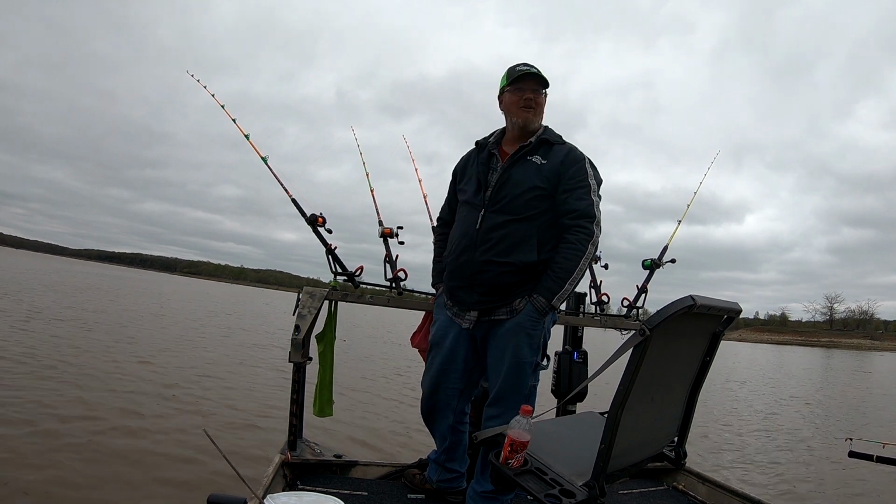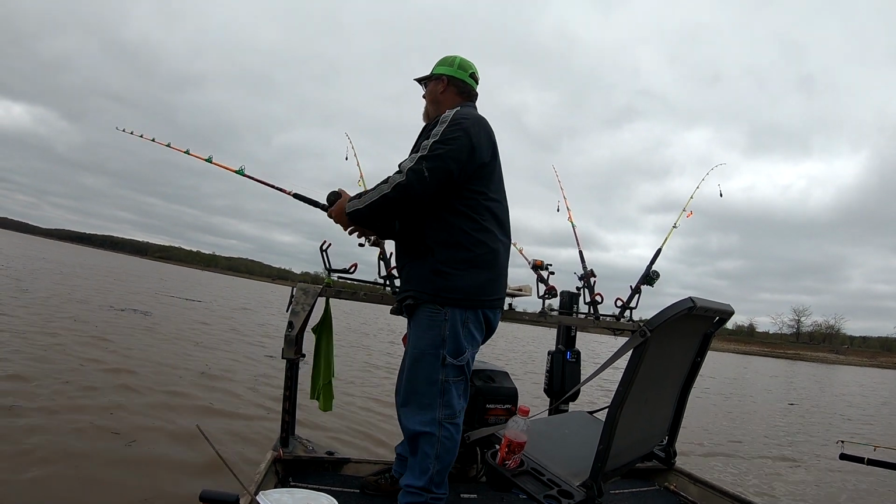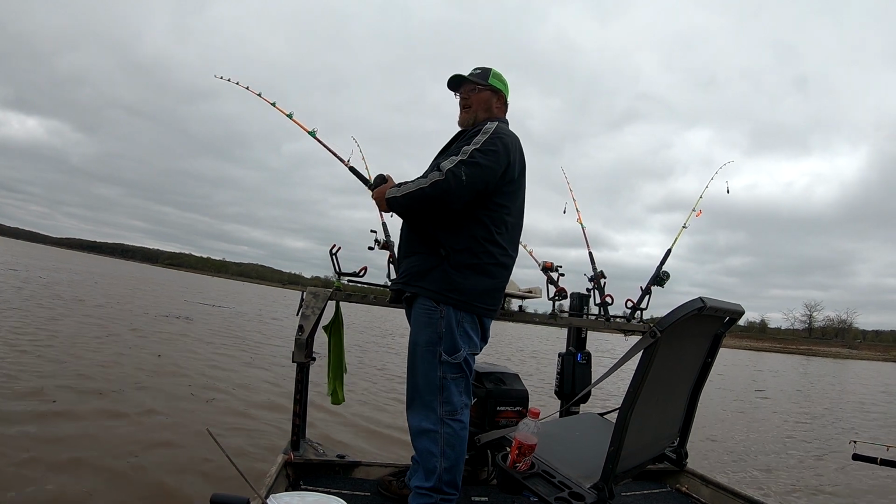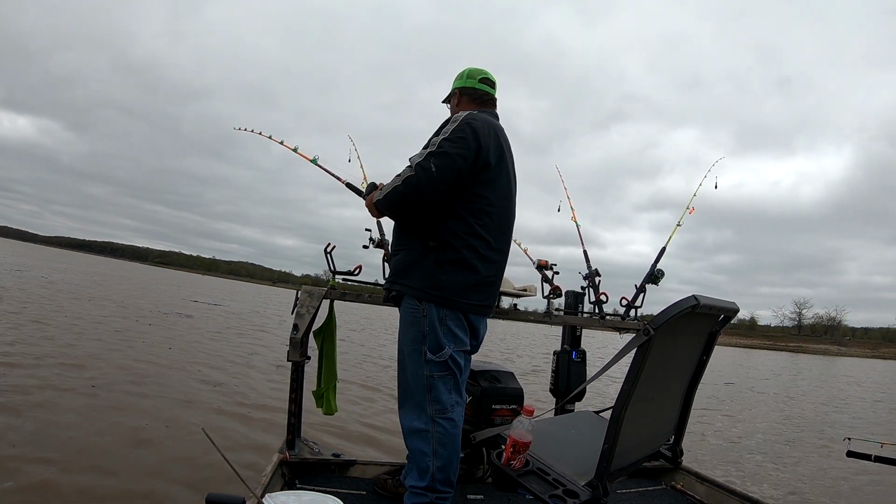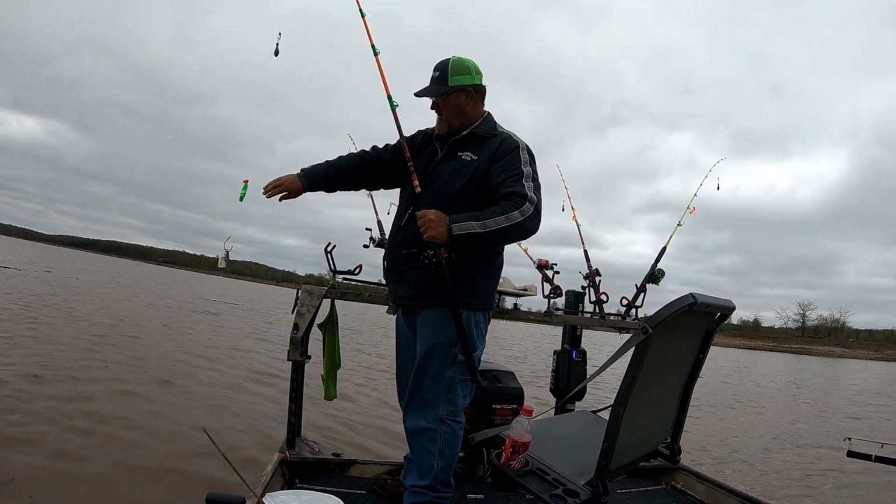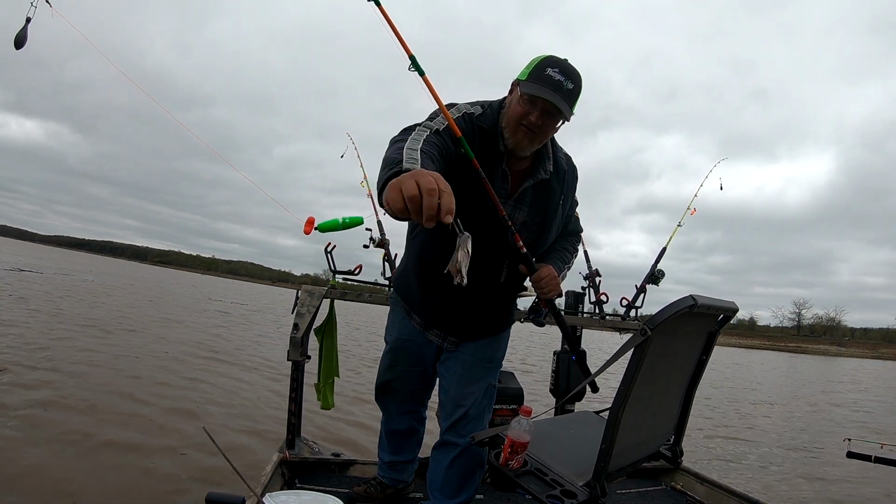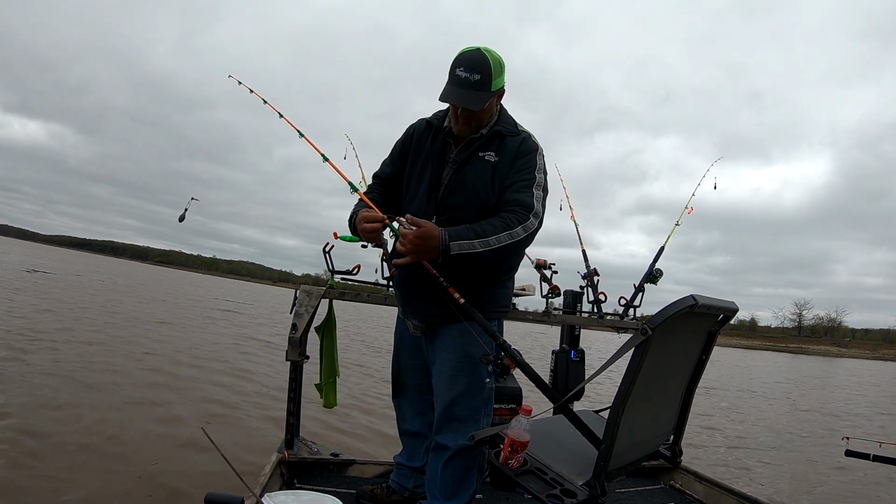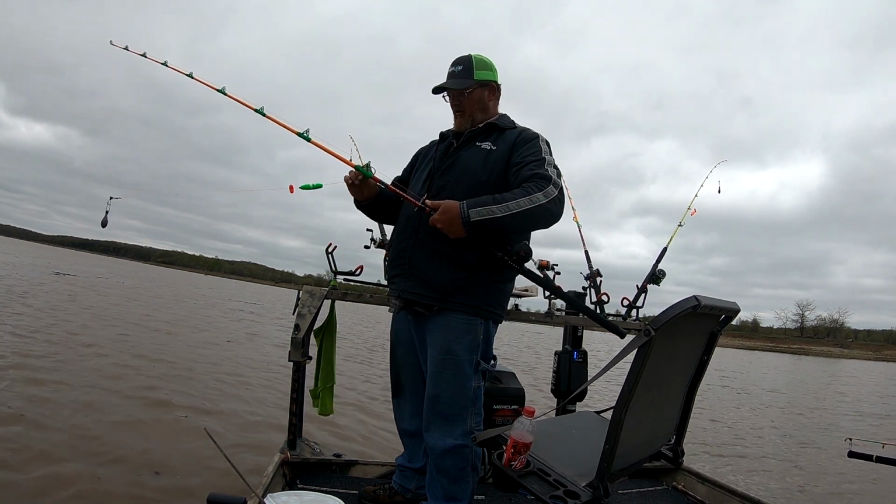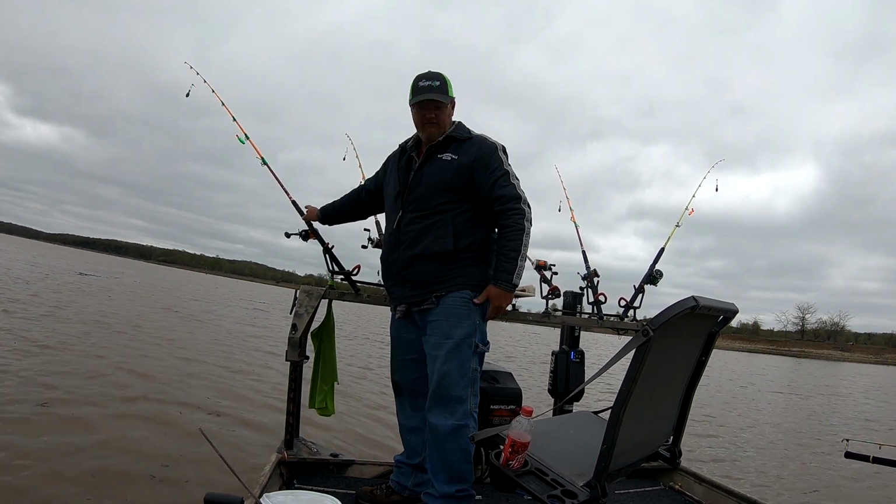These other rods aren't doing much. I'd say he pulled the bait off. About to find out. No, he didn't pull it off there. Yeah, it's a smaller fish. You can see where he took the skin off of him. He wasn't big enough to even get the hook in his mouth. I'd say that was probably about a 20-inch fish. Small channel, something like that.